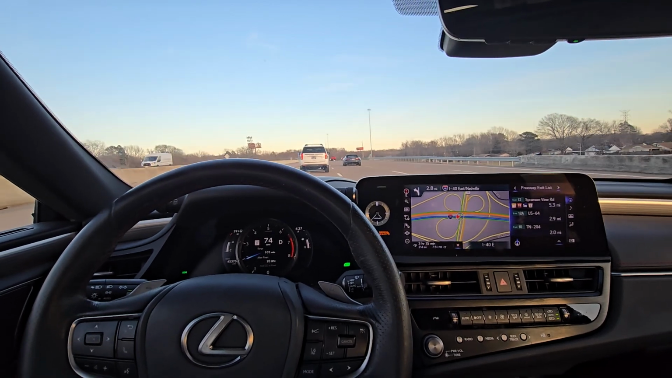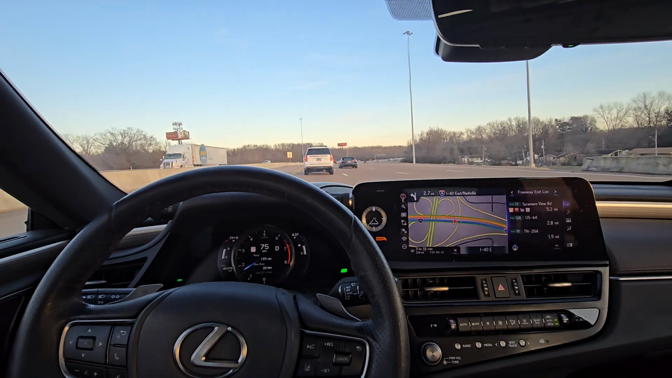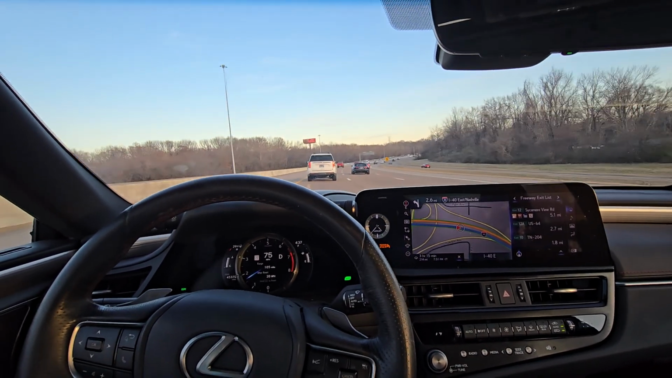Yeah, man. I think I can make it to Jackson without having to stop for gas. I ain't gonna lie, I got a routine when I go to Memphis, unless I'm staying in Memphis.